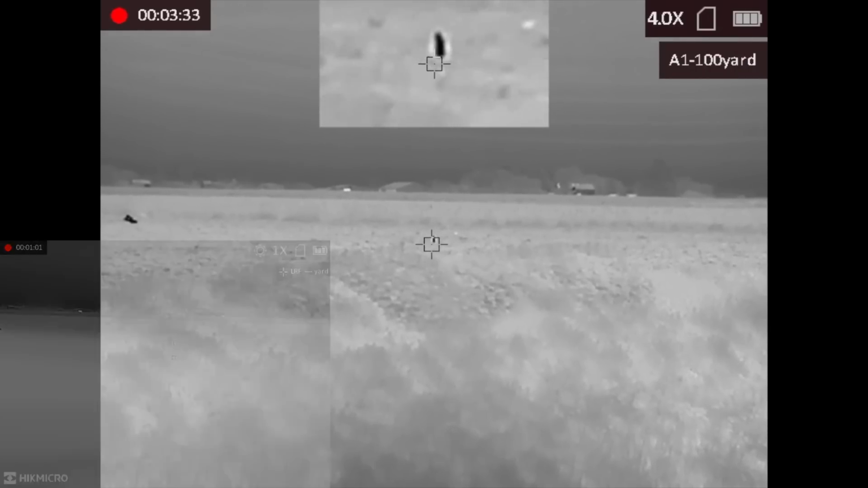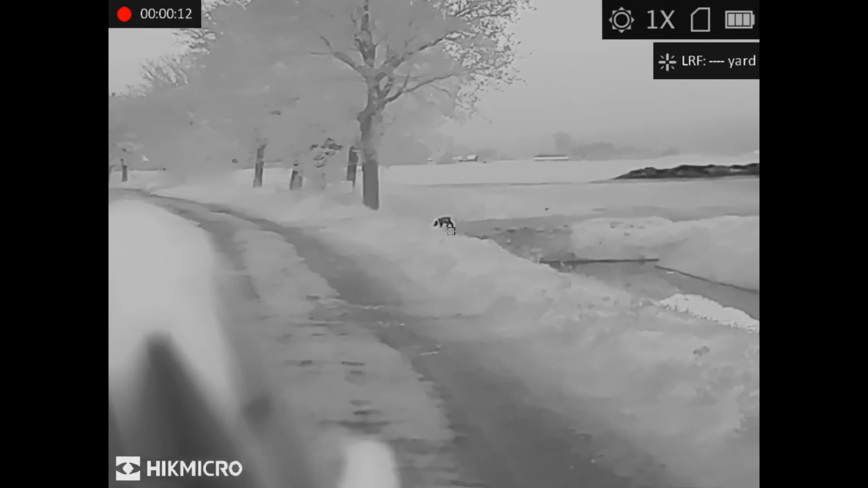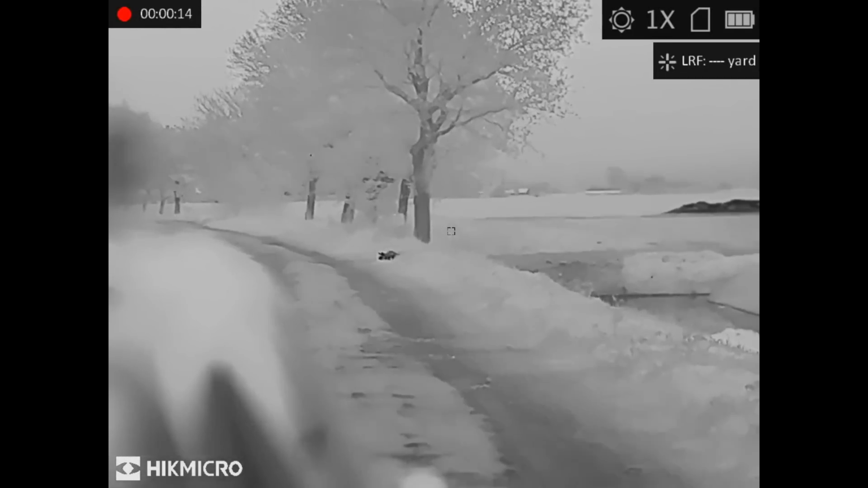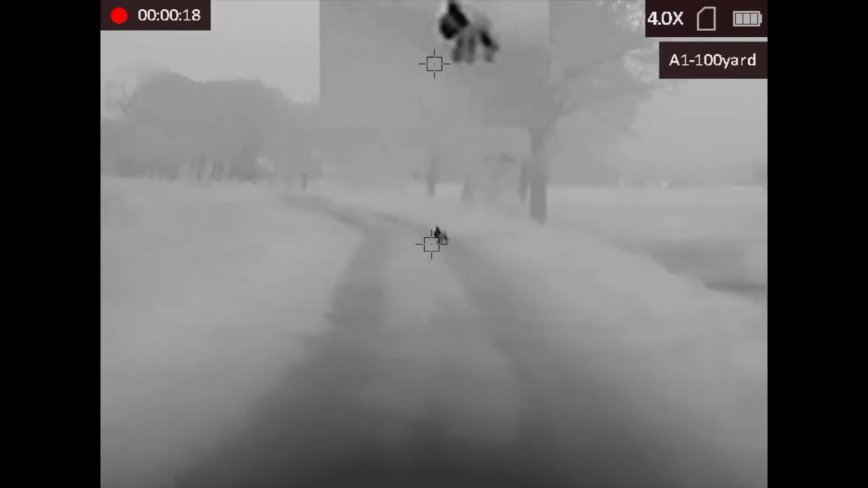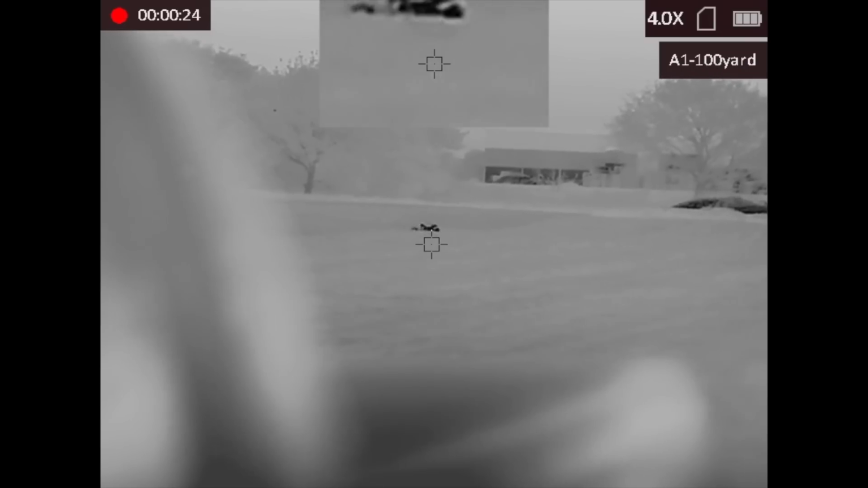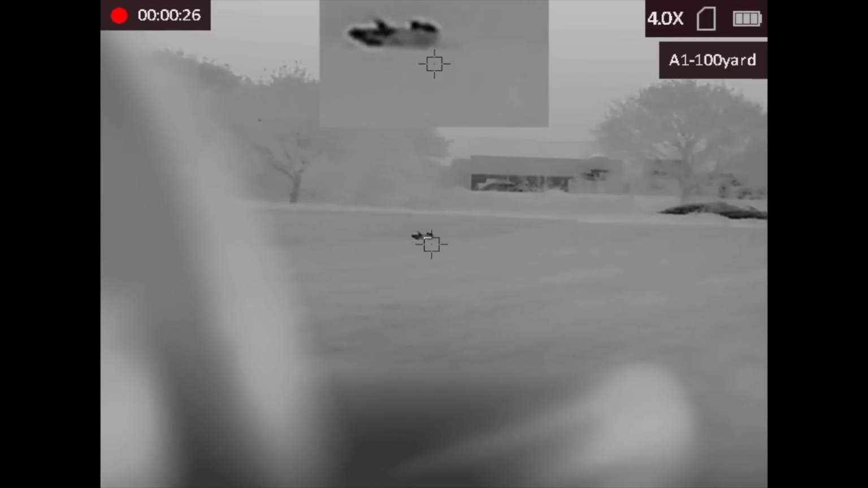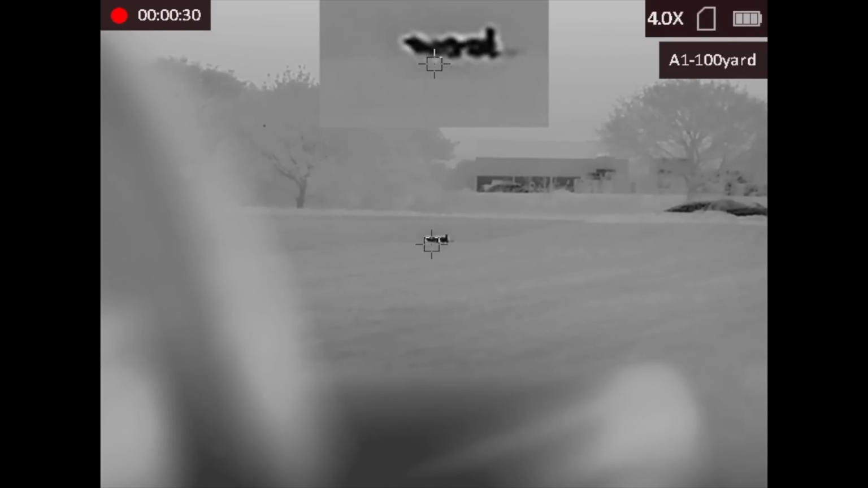A super satisfying heavy thud as that one got nailed in the bib. As we spin round, there's another fox already on our side of the drain, but I think he's seen us. Having spun round pretty quickly with the adrenaline pumping, I think I actually pulled that shot ever so slightly to the right. So it wasn't quite as clean as one would always hope for. Nevertheless, it was still a kill shot.